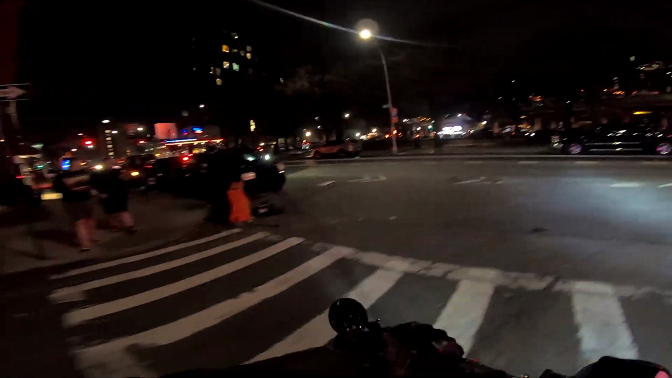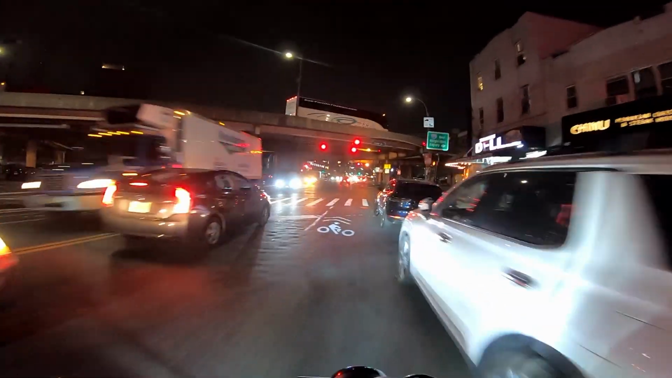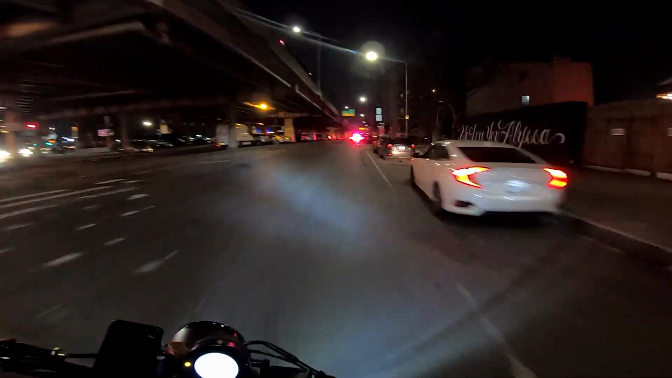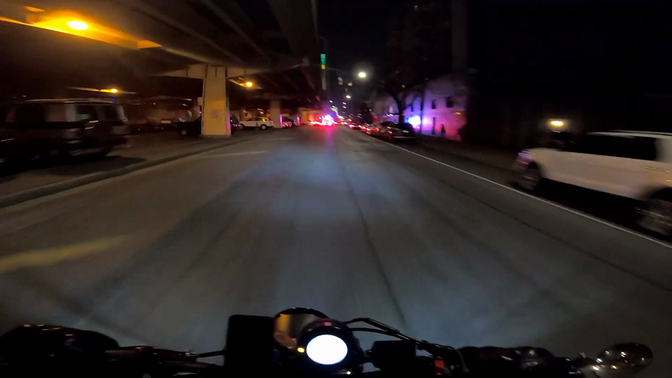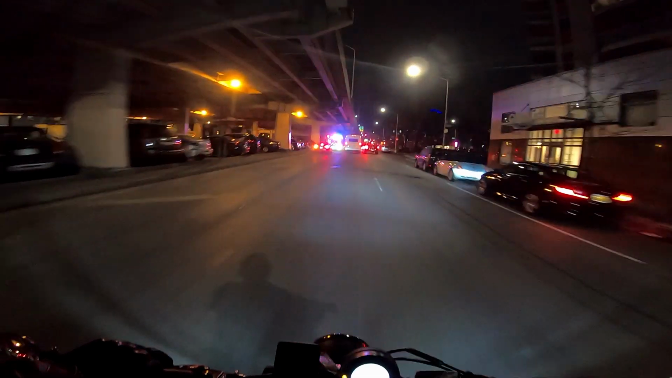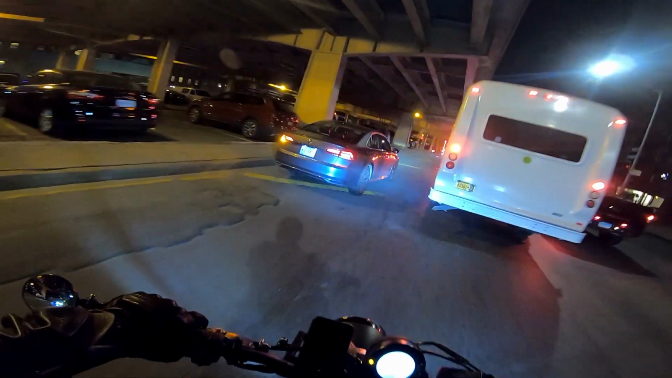And wow, okay. There looks to be a lot of traffic up there. This is probably not going to be too fun of a ride. A lot of ambulances, a lot of police cars going around with their lights on. So I'm wondering what is going on. Hopefully it's not a bad accident or something. Okay, crazy. Very crazy.